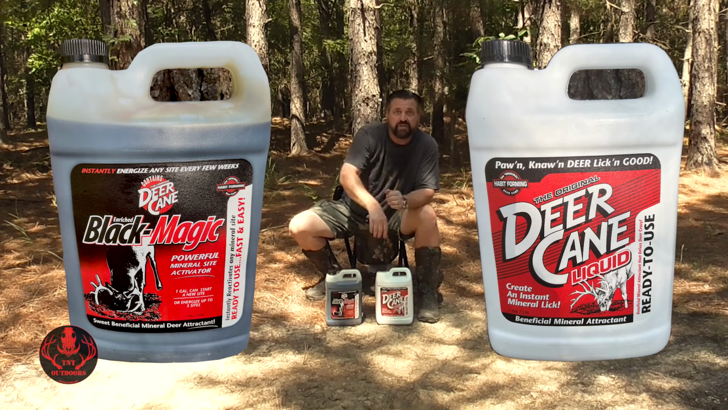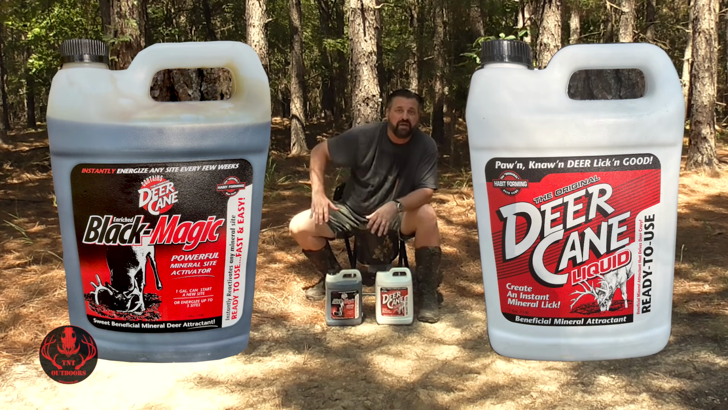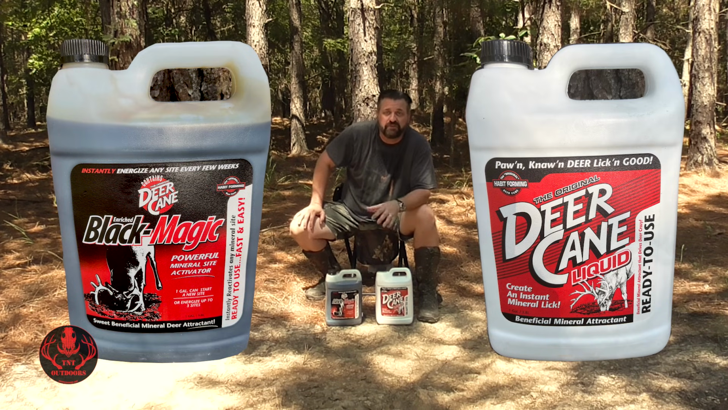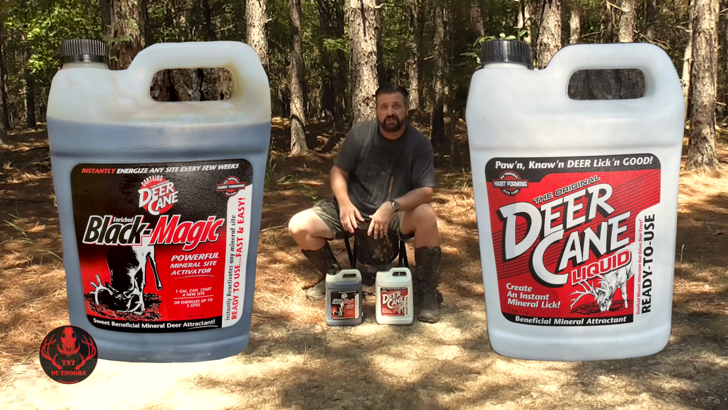And actually the site over there pretty much has been using the Original, right next to here in conjunction with the Black Magic, mostly right here, for the most part. And there doesn't seem to be a real difference as far as activity goes. The deer seem to like both of them, hit both of them just about as hard. So these are both probably pretty comparable to each other as far as the effectiveness. I didn't notice a discernible difference.